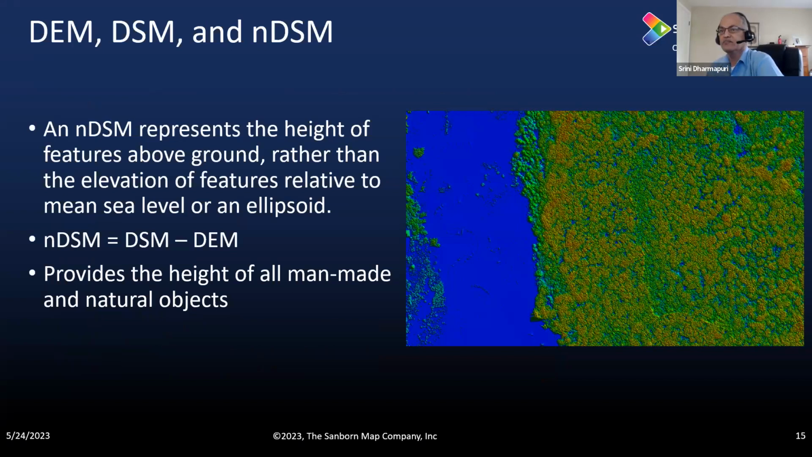The nDSM represents the height of all the features, whether man-made or natural objects, above the ground. So it gives you the height of the feature, not the elevation of the feature. After you classify the LiDAR, you create the DEM, you also create the DSM, and then the nDSM is created by subtracting the DEM from the DSM. As I said, it provides the height of all the man-made as well as natural objects, whether trees or buildings.